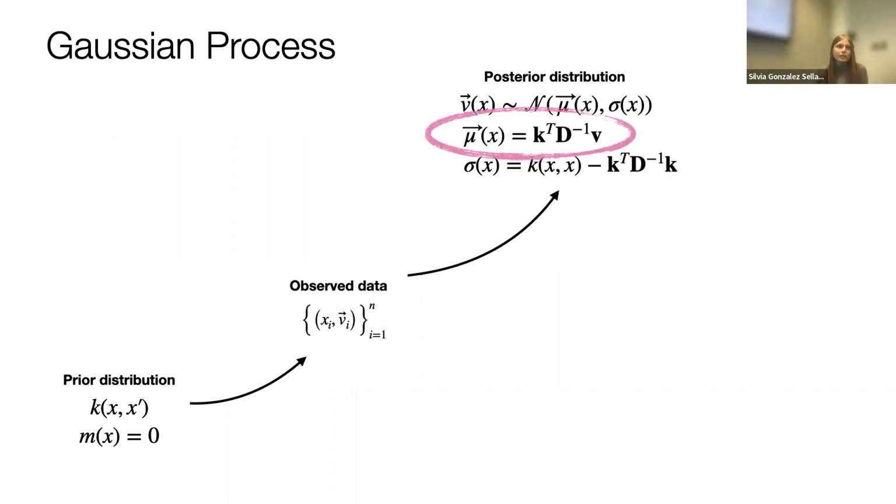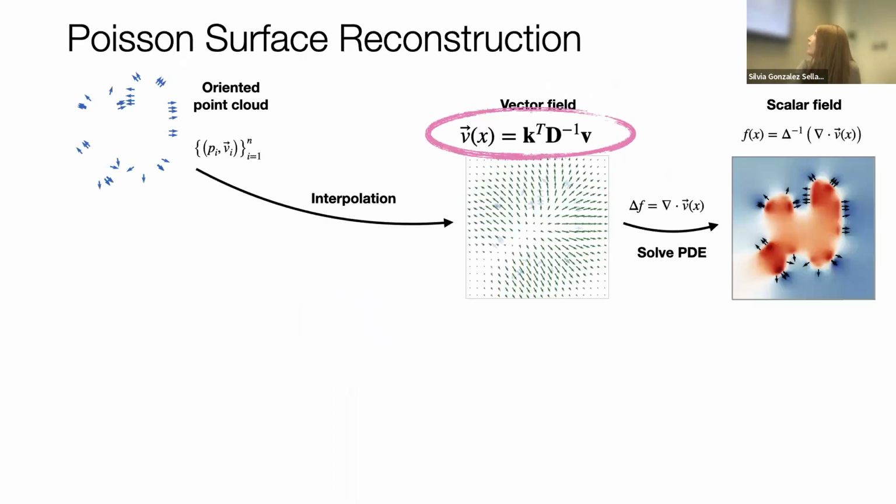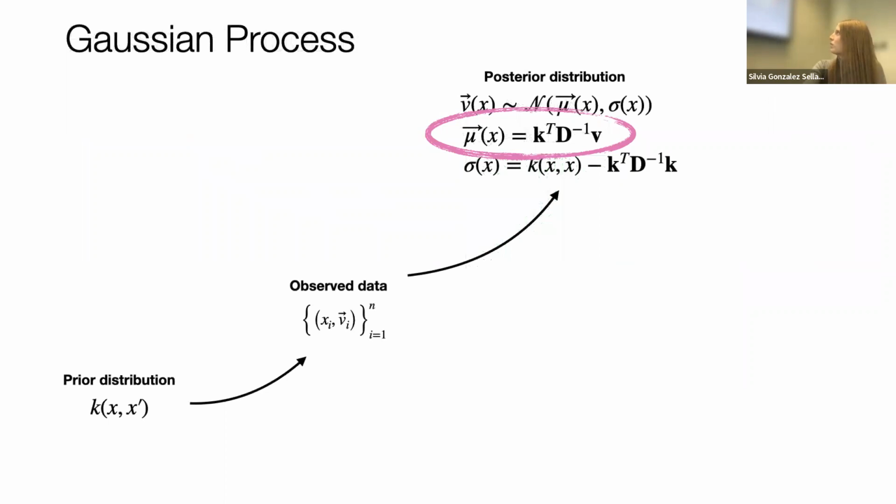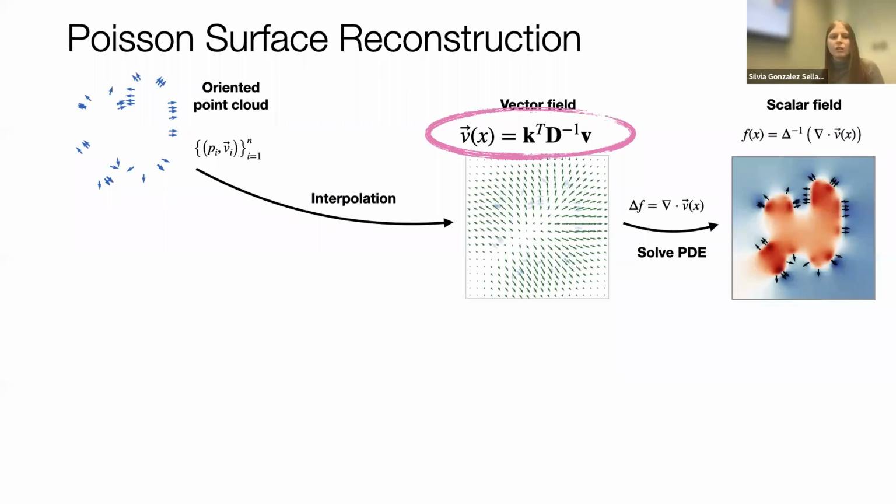Now look at that equation. That equation, the mean of this Gaussian process, is the vector field from Poisson reconstruction, as advertised. And this was our key insight, or the aha moment that we had. We noticed that if we define a Gaussian process with some assumptions, we get the same mean as the vector field from Poisson reconstruction, but we get much more, right?